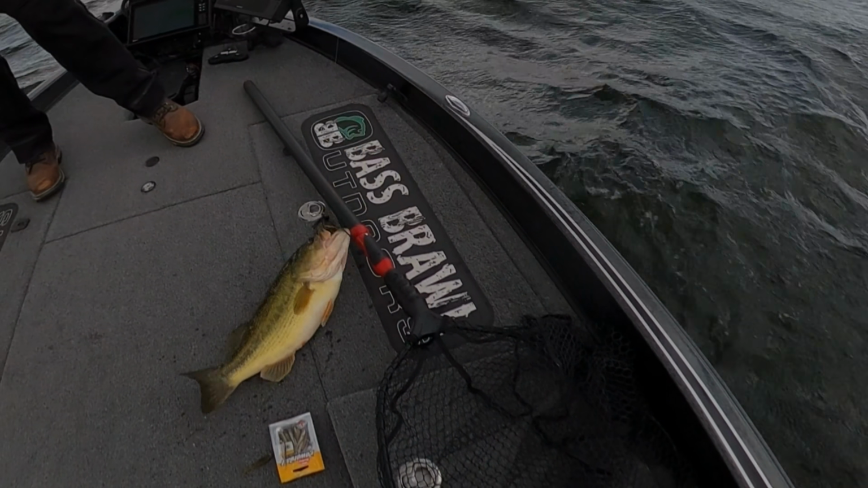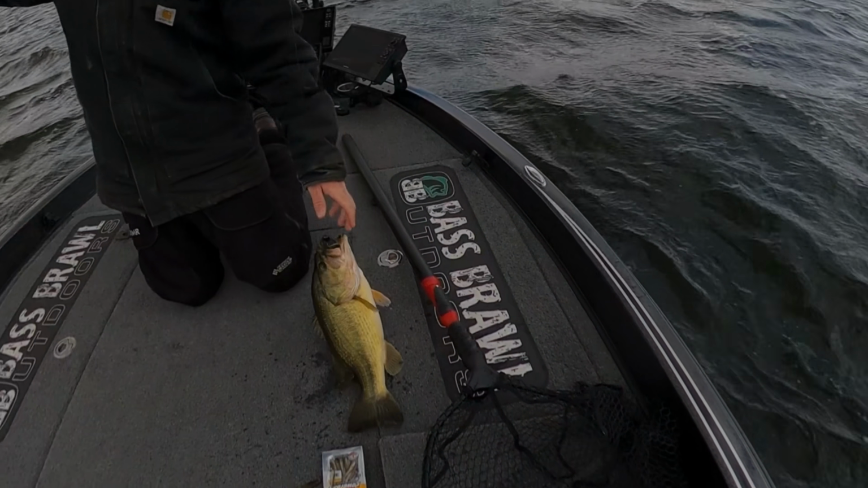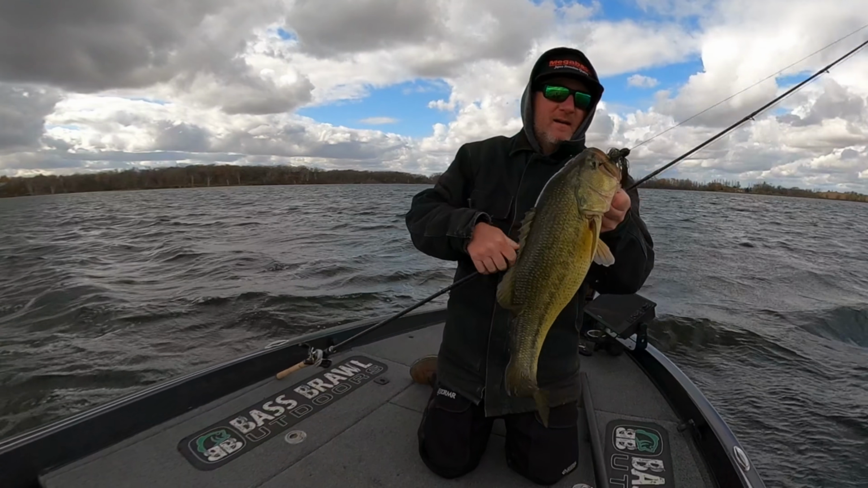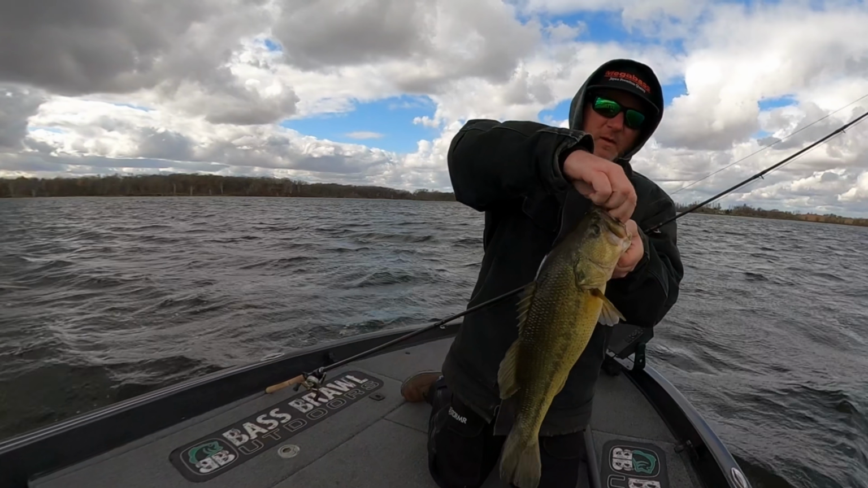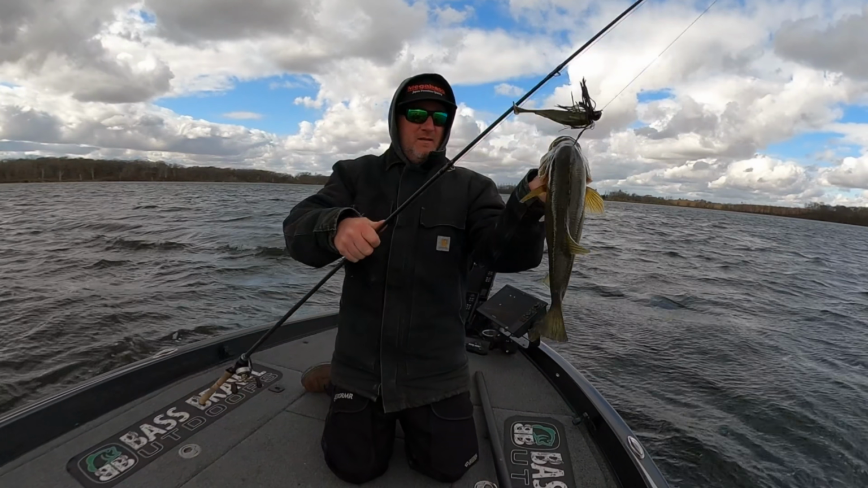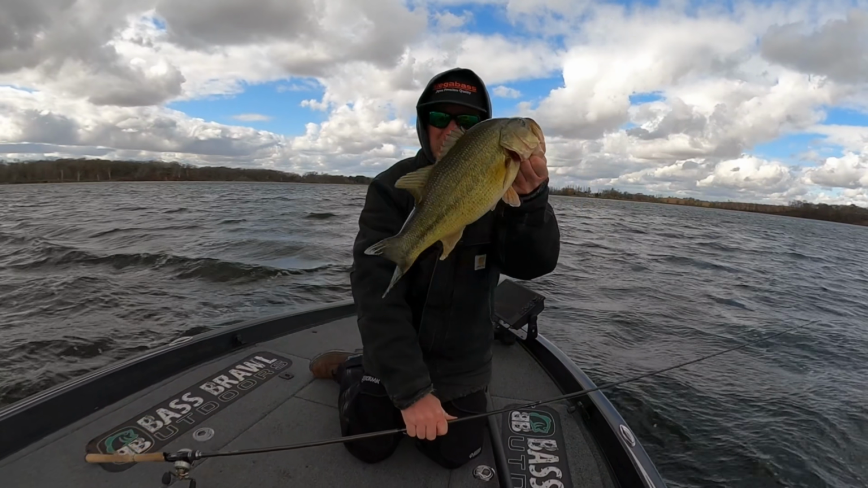Oh. That's what we're looking for right there. Got that AT jig and Spark Shad down in his mouth. Solid fish. Took a while, but it's worth it.